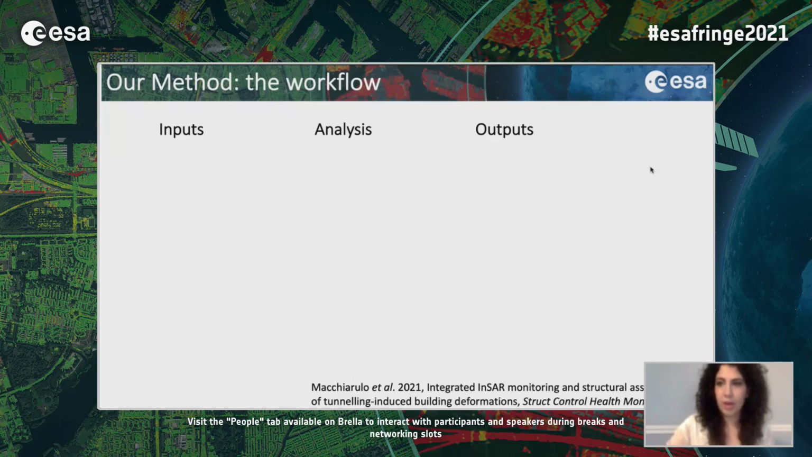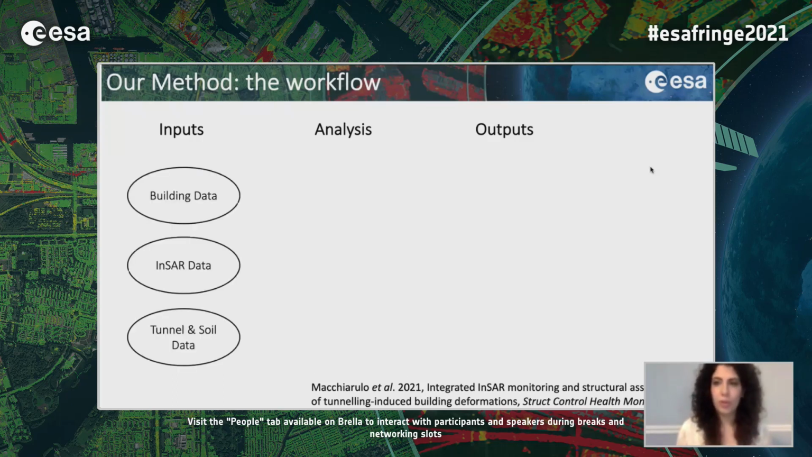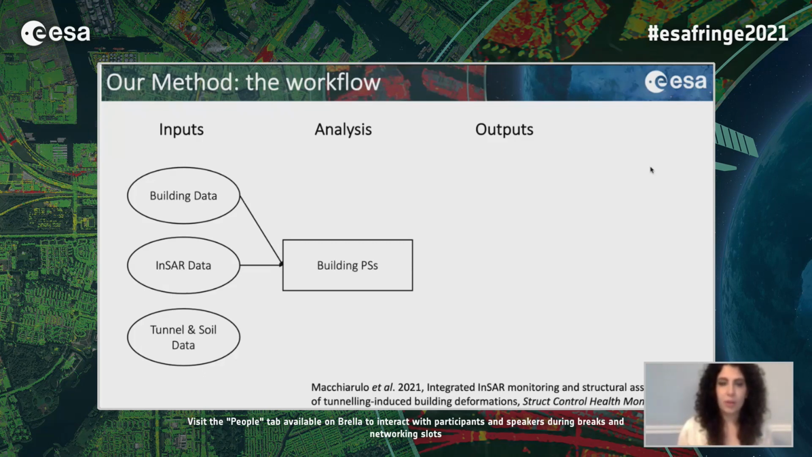This method is based on an automatic workflow, and this automatic workflow takes 3 data sets as an input. We use a GIS database of buildings, we use InSAR deformation time series, and we use some data related to the characteristics of the tunnel and the soil in which the tunnel is excavated. So the building geometry is combined together with the InSAR deformation to extract the percentage of scatterers belonging to the building, and to make sure that the scatterers belong to the building and not to the ground, we apply a threshold elevation and include in the analysis only the PS that are located 5 meters above the ground.